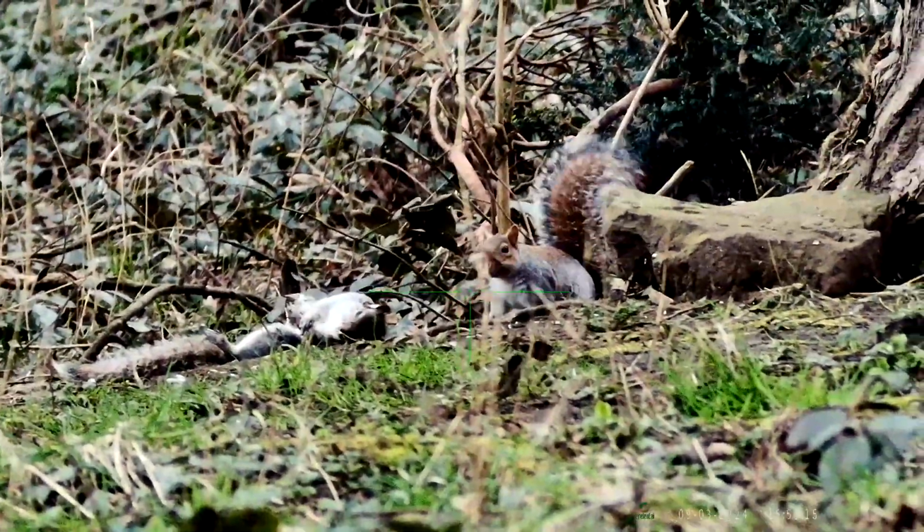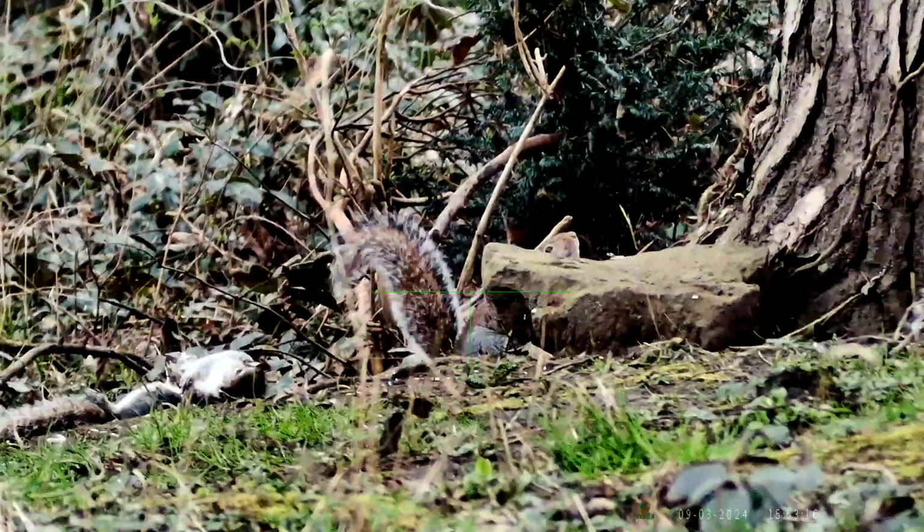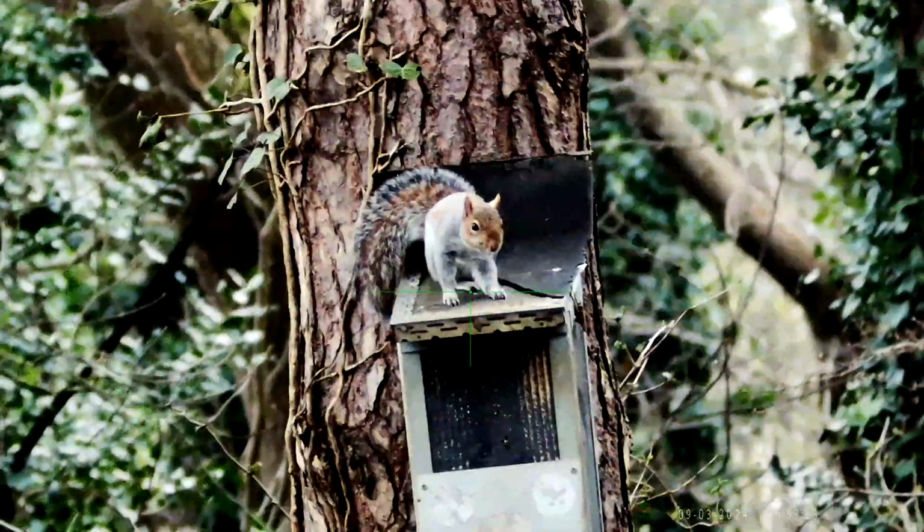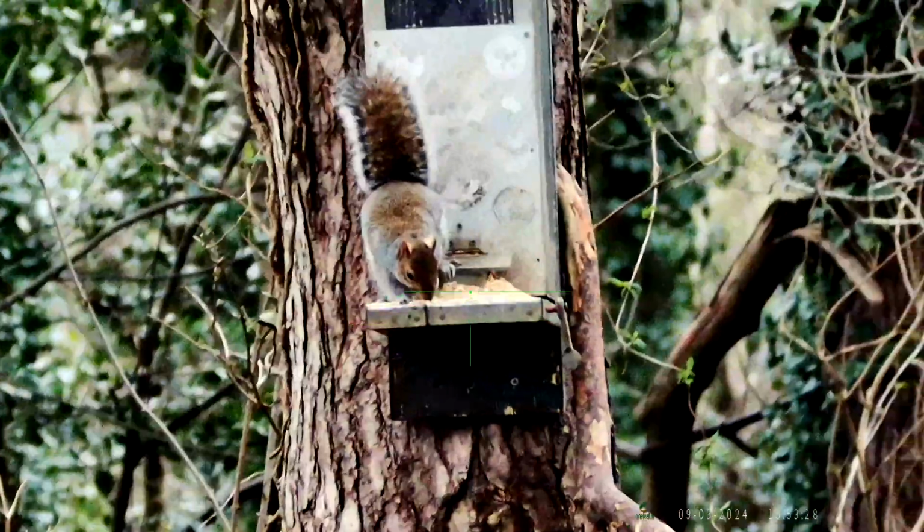See, he's having a sniff for his pal. But their eyes are always bigger than their belly. They have to come for a bite to eat.